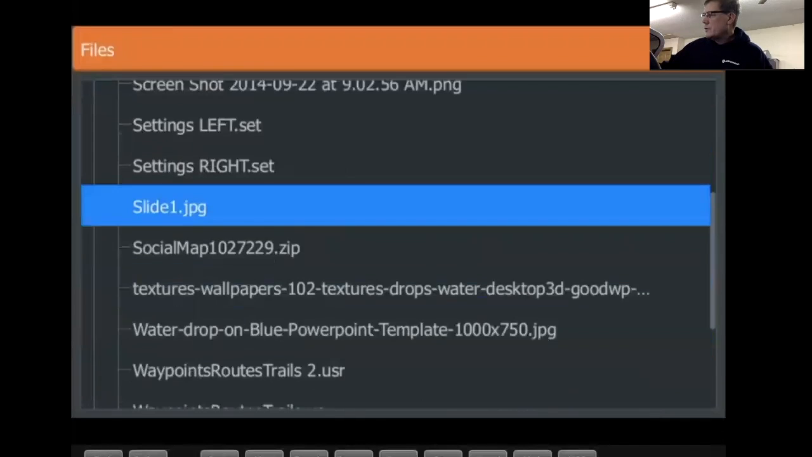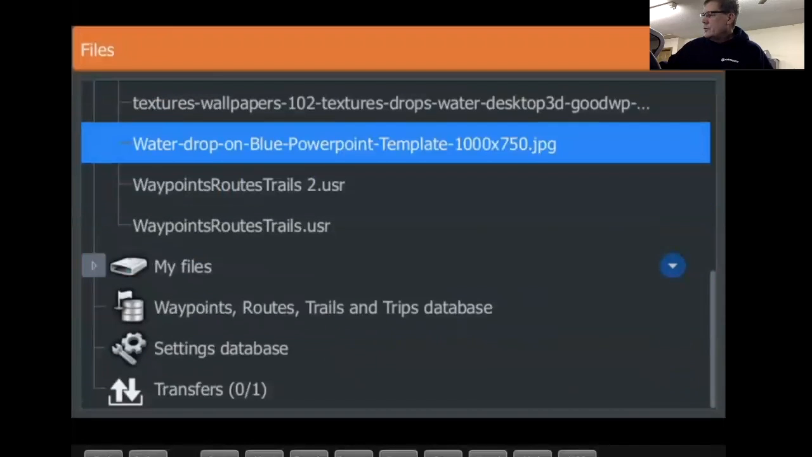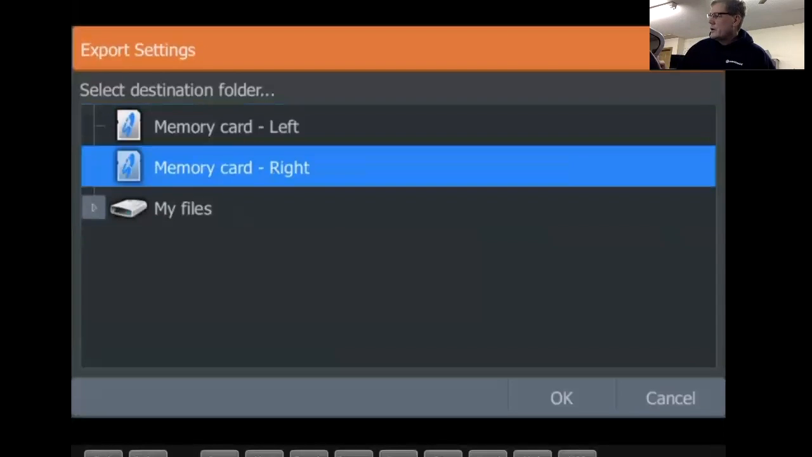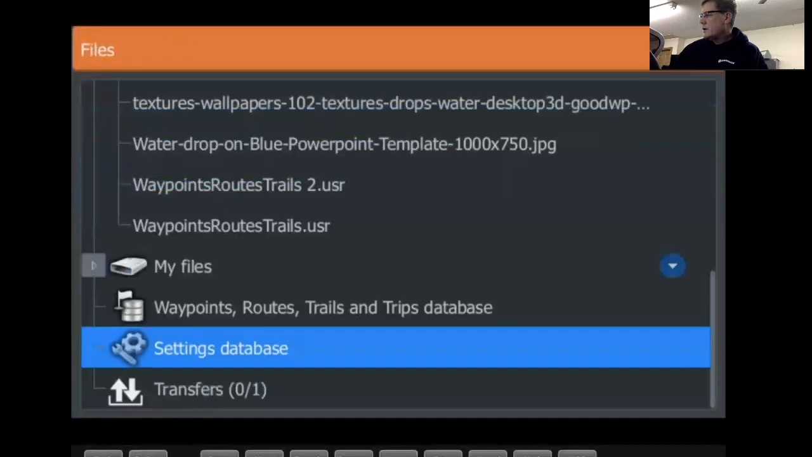I'll show you how to do that. To save your settings, the database is right down here where it says settings database. And here's where you would select the memory card, tap on OK, and now all your settings will be saved to your SD card. Same with the one from my left unit. And again, I can import those, but I'm going to cancel that off.